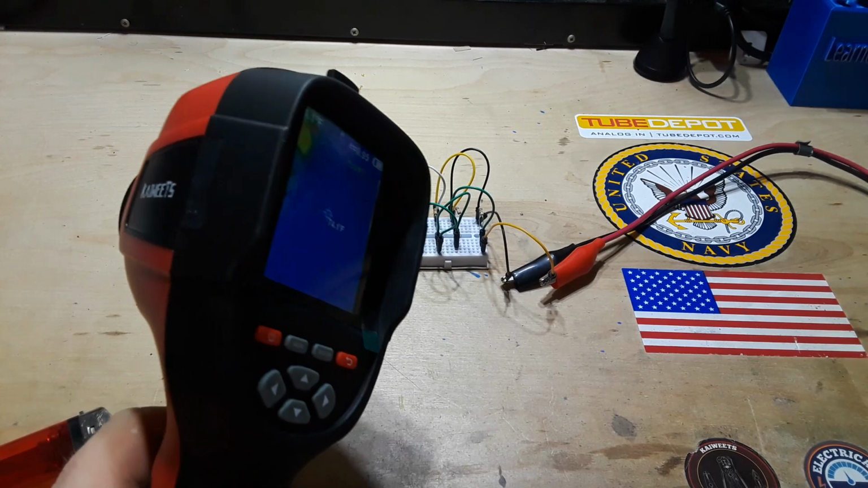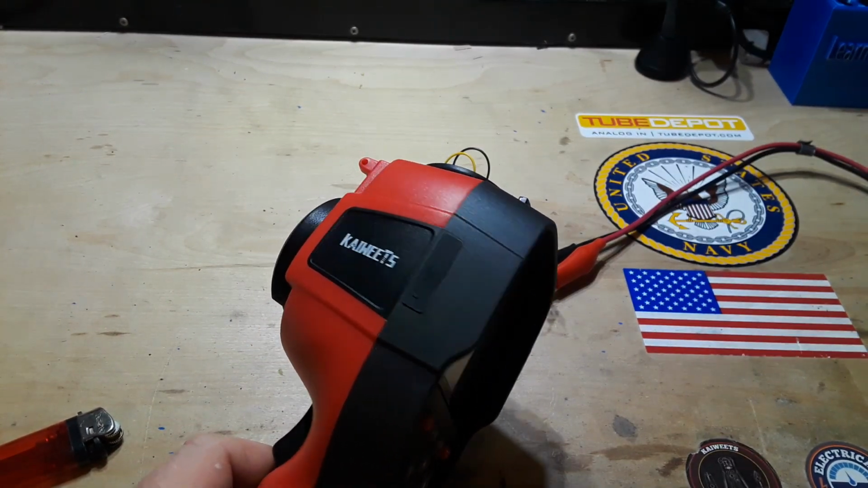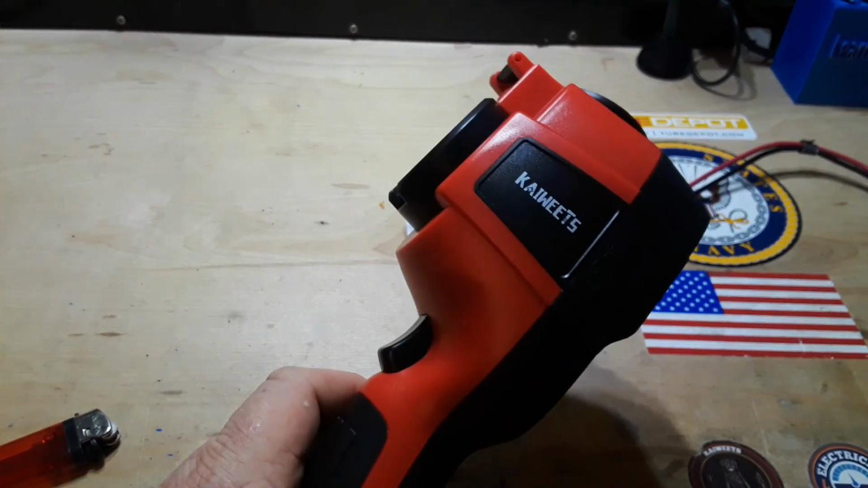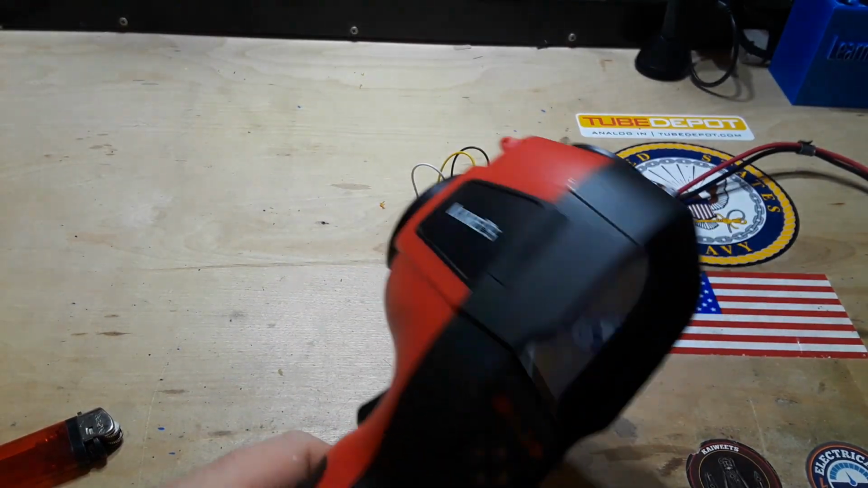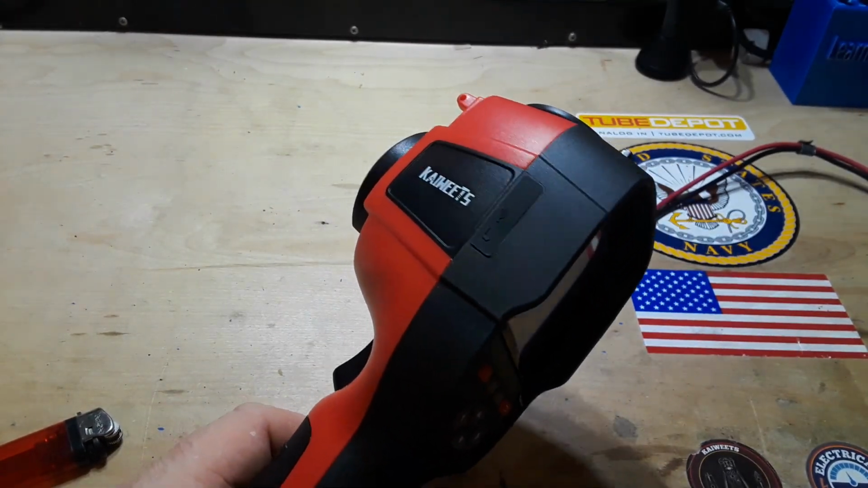It just amazes me that technology has come so far that, well, maybe about 5 years ago, this handheld device would have cost well into the thousands of dollars, and now it's affordable. I mean, it's on the high end, but it's affordable, and that's just so cool.